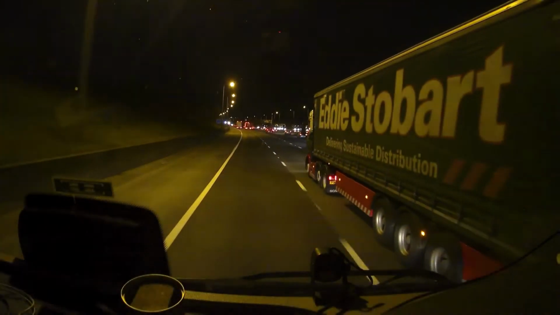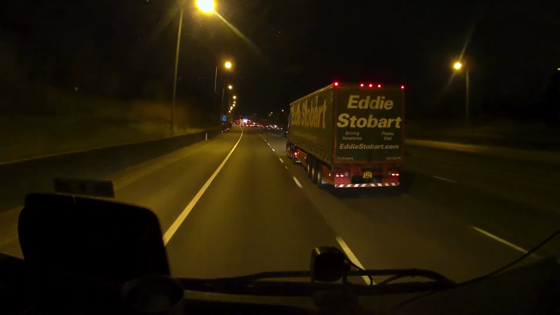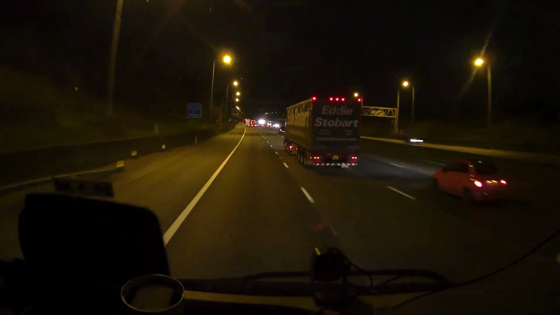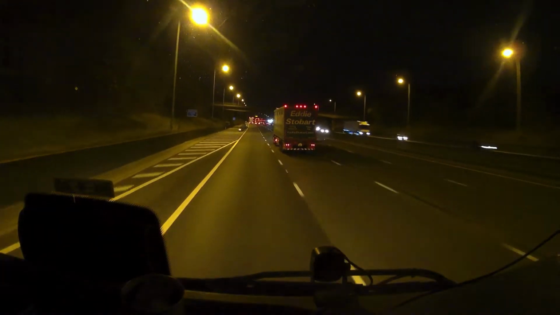You're looking at doubling that and adding a bit more on, to give you some perspective. Alright, I'm doing extra hours, but I'm earning more than double for doing essentially the same job, which is driving a truck.